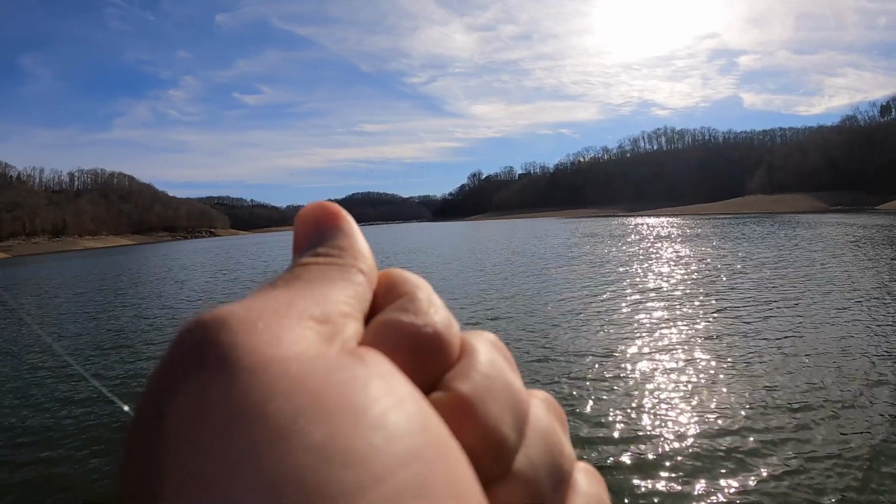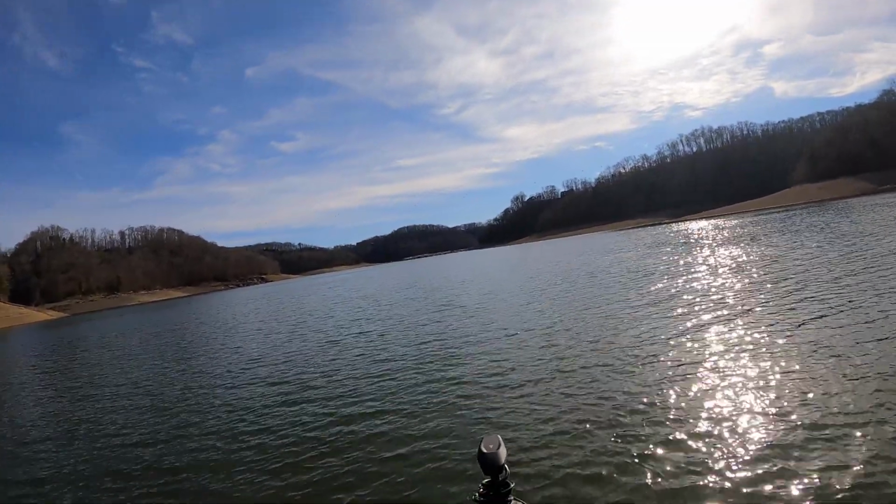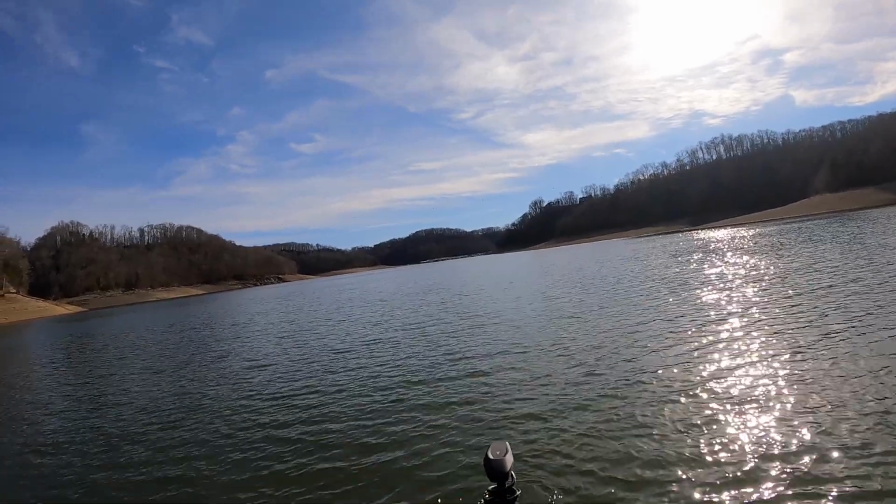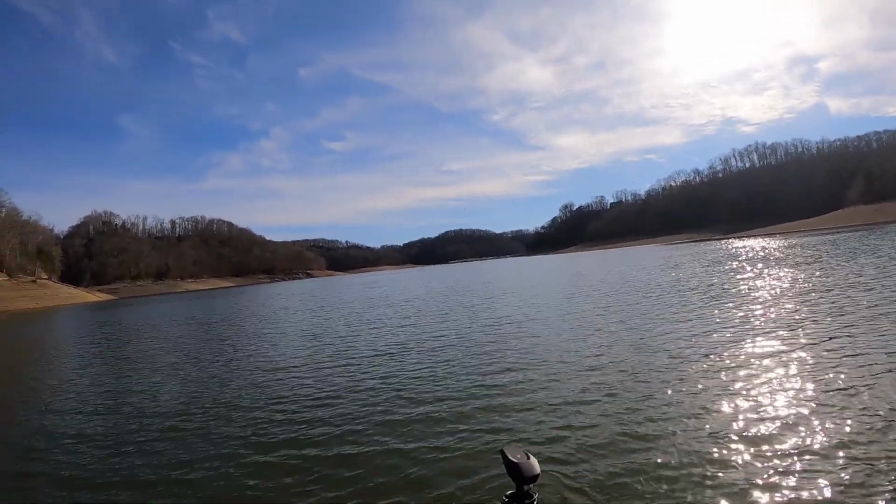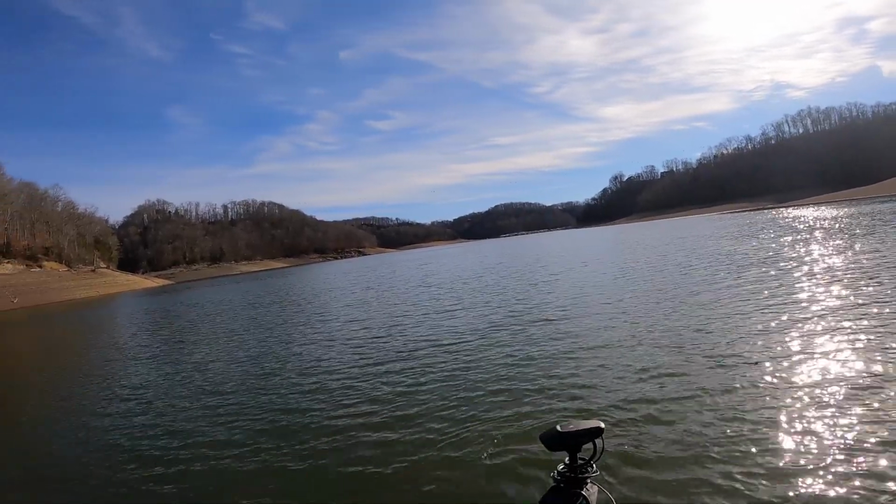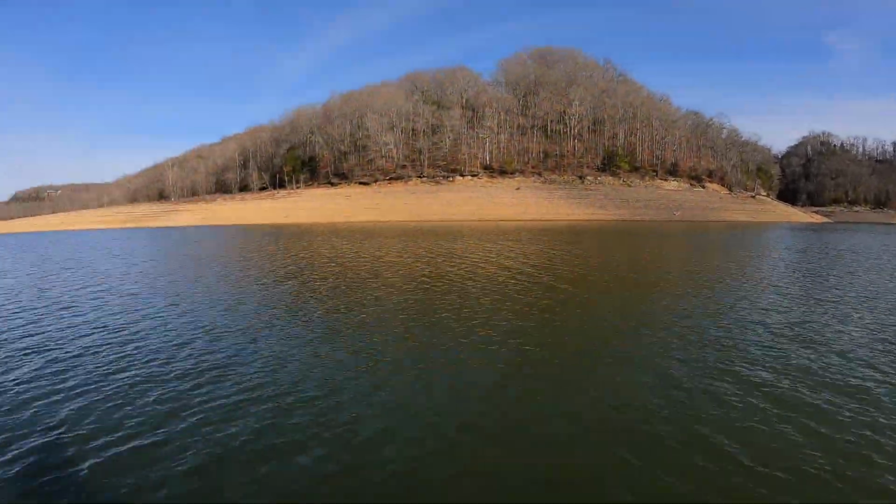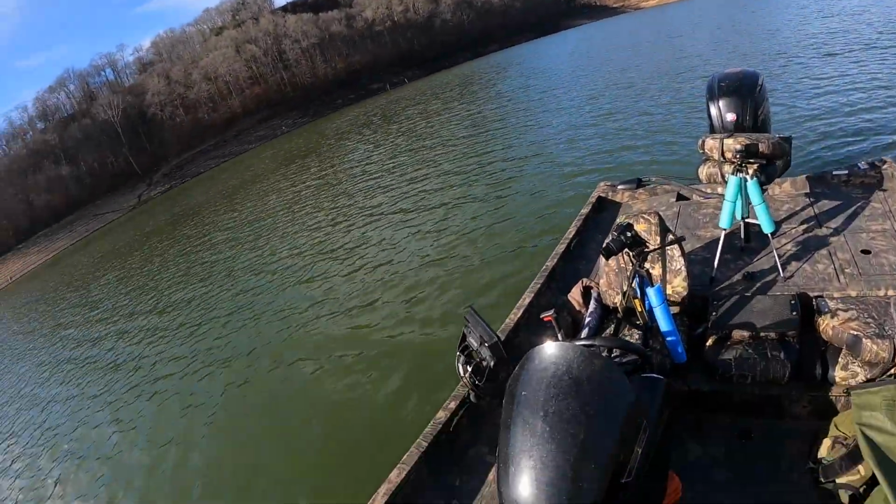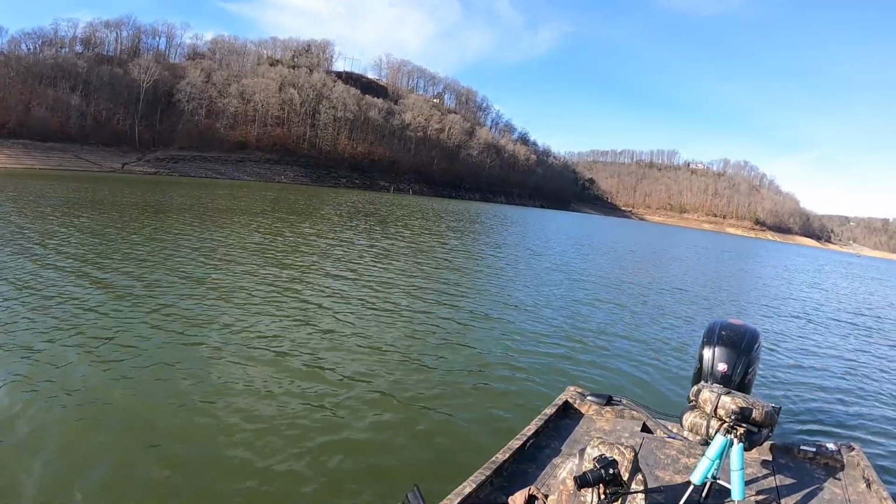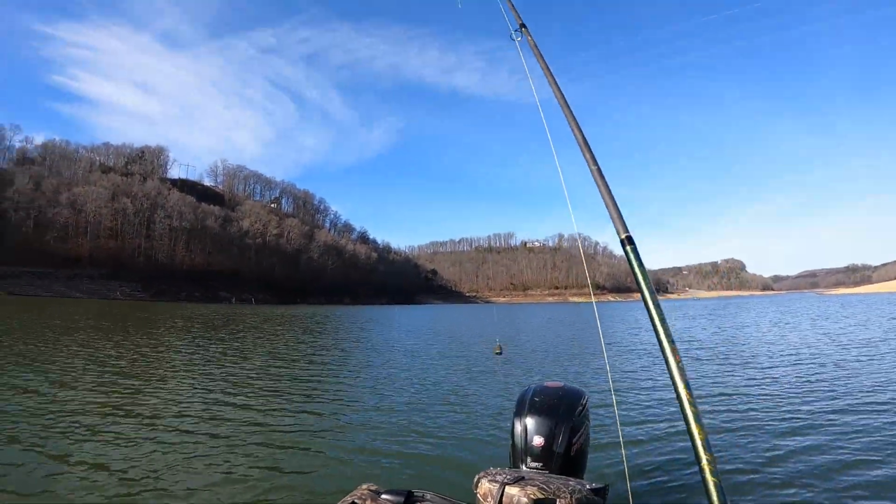Another good one. So even though I've used the Livescope to locate them, I don't have to see it at all times to catch them. I just got it spot locked here. I make the cast, I know about where it is, and then I can get that bait close, and when it swings around, I use it to see if I'm too high or too low. And I can just make the adjustments as I go, but I'm still fishing.